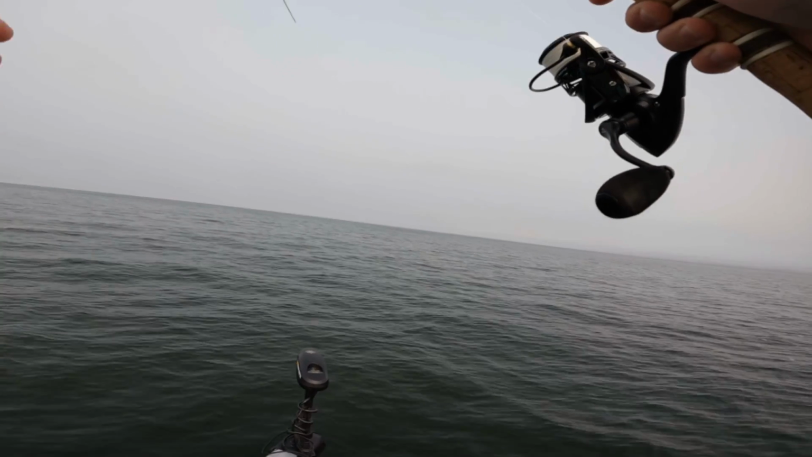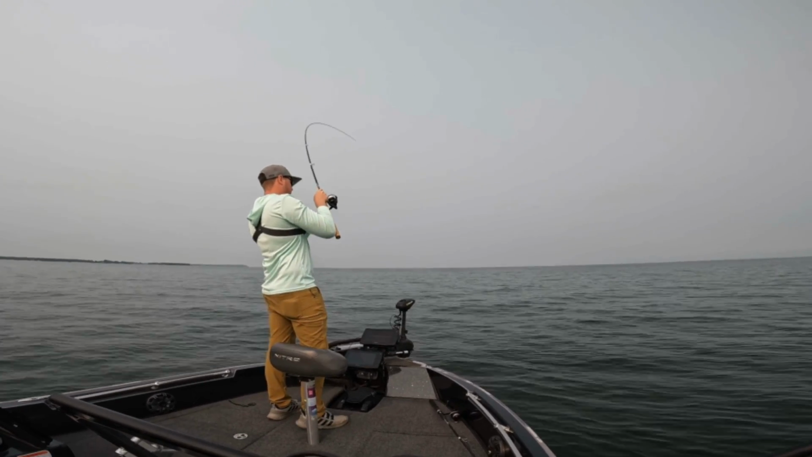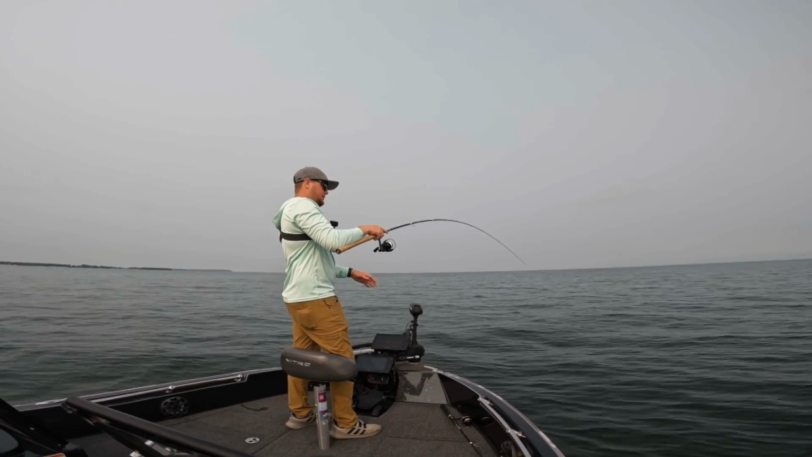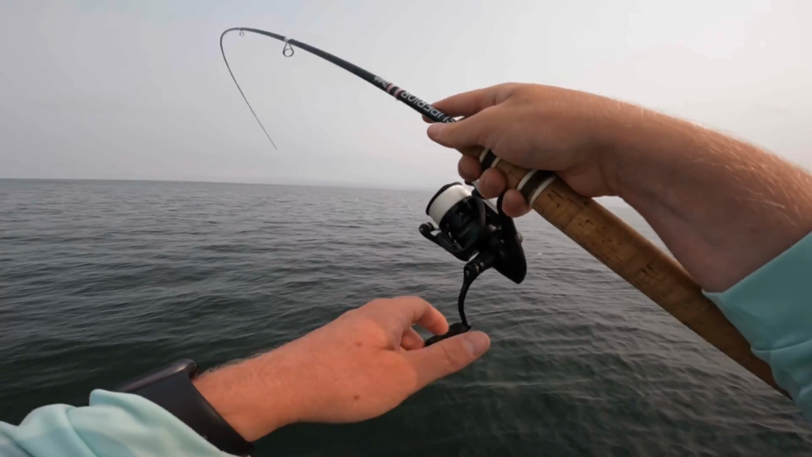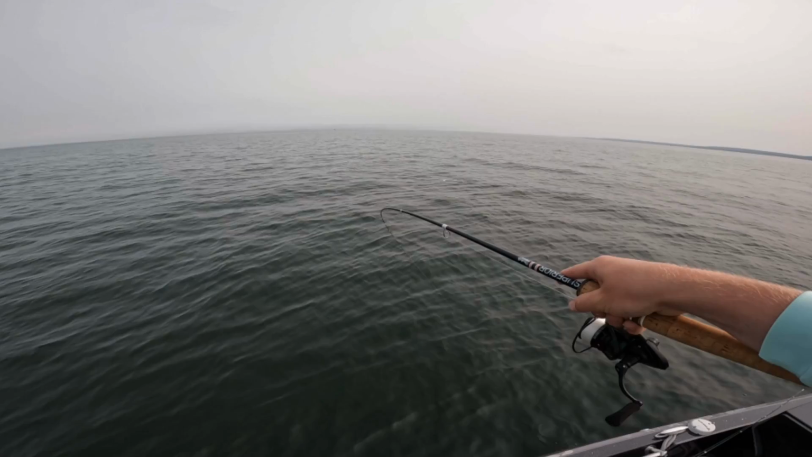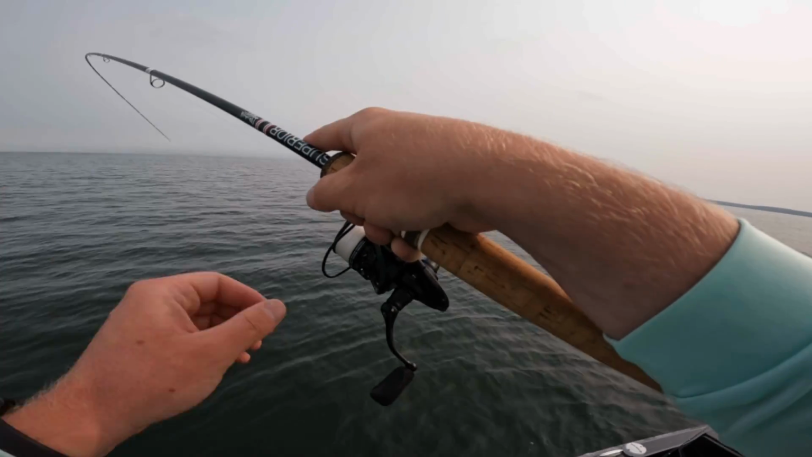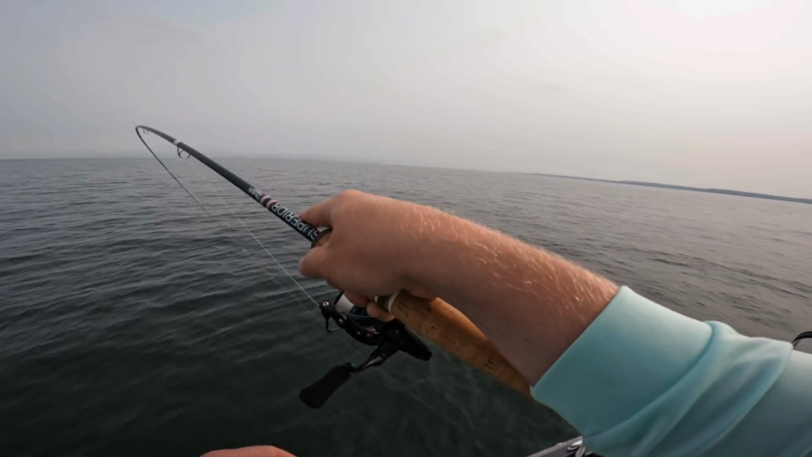So the trick with this death jig is to actually let that fish eat it for a while. You know, let it take it in. I actually felt that fish pick it up. And I actually told you guys that I had one on before I even set the hook. You just want to make sure that you let those fish eat it a little bit longer with this death jig. This fish is not happy. Let that fish eat it just a little bit longer before you set the hook. Otherwise, you'll end up kind of just ripping that death jig right out of their mouths.